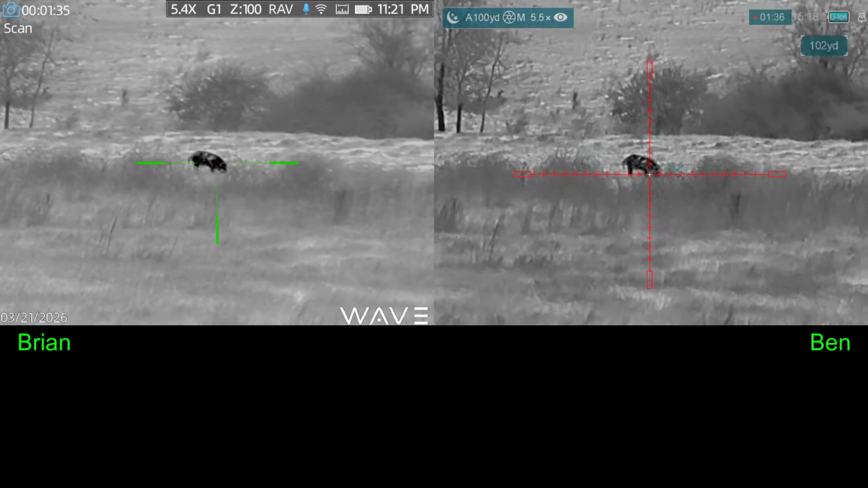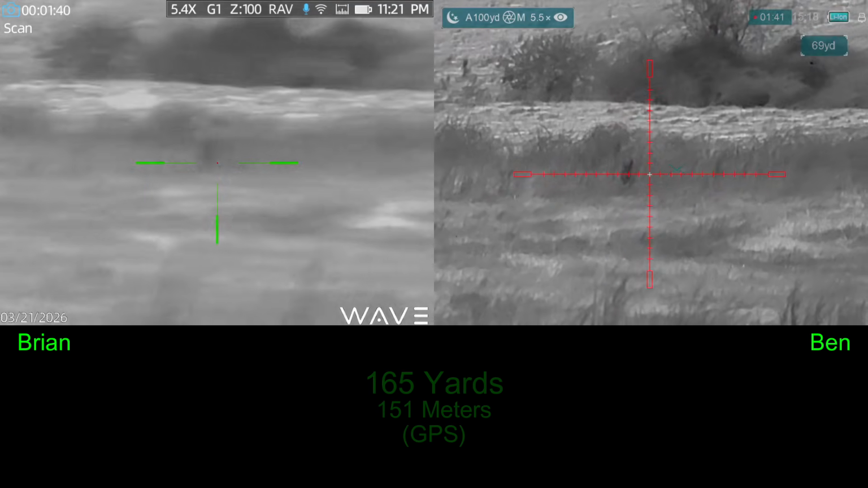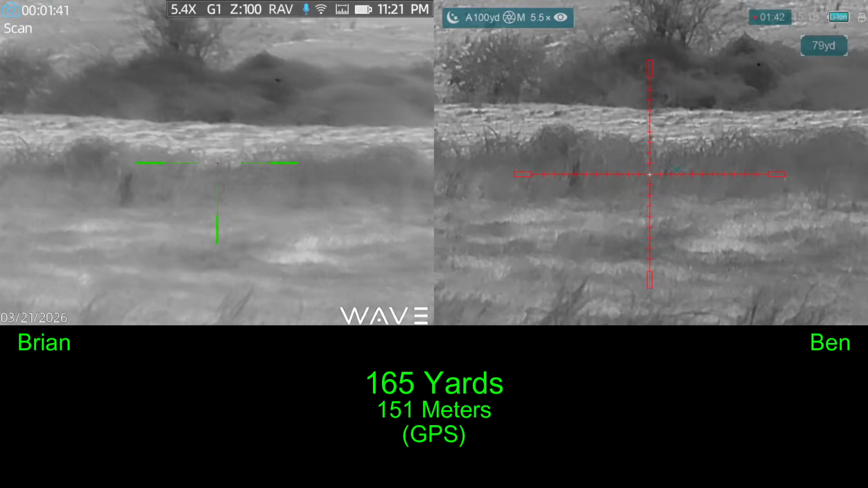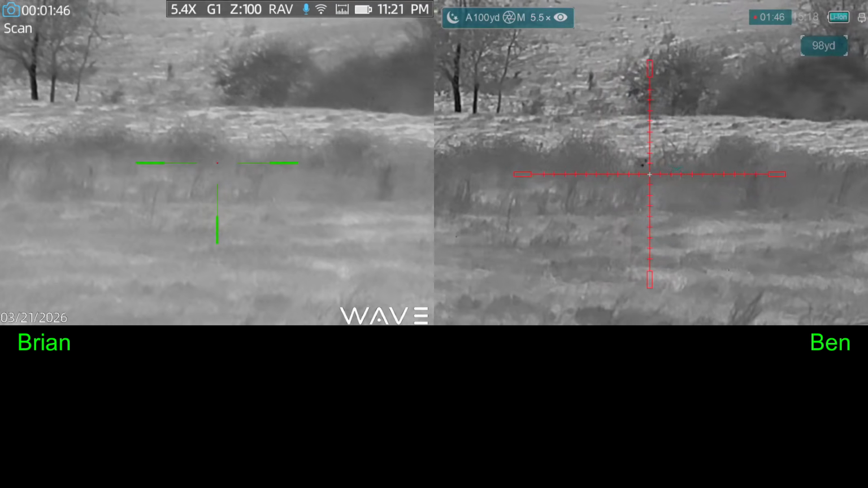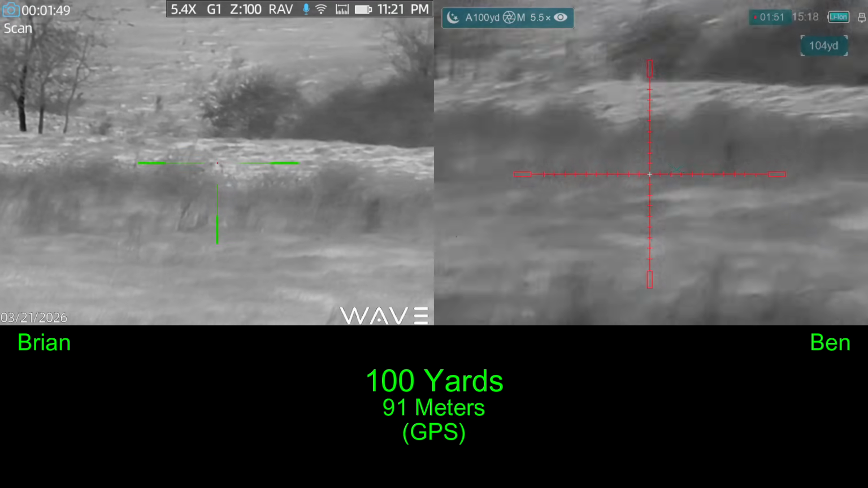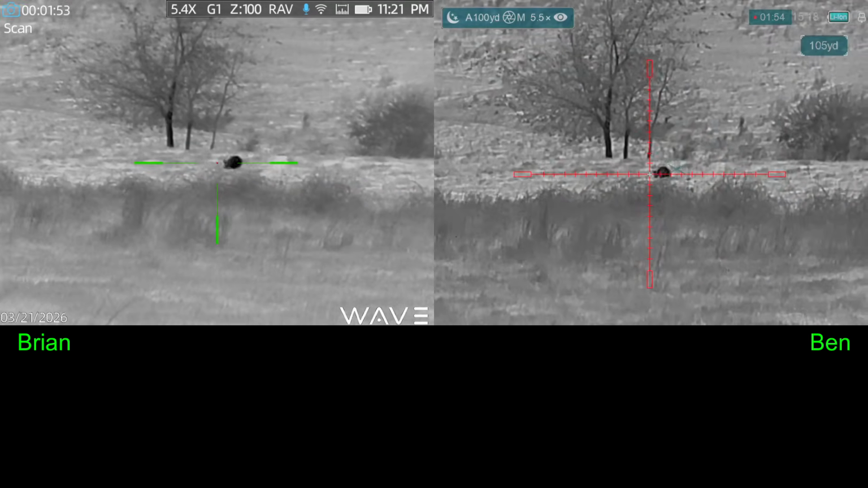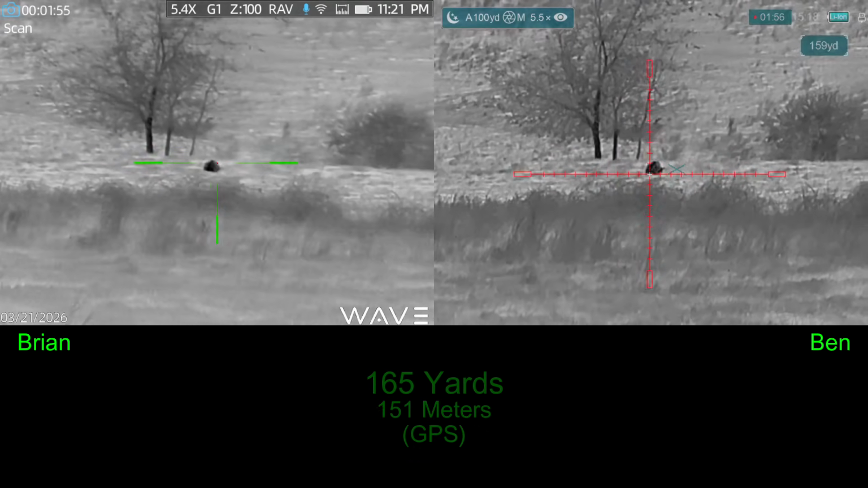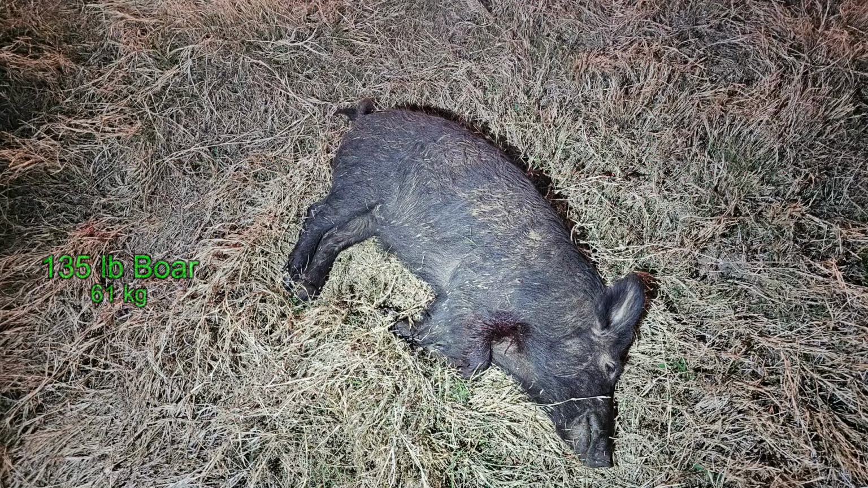Shoot ready? Shoot ready. 3, 2, 1. We both connected, and the boar has two broken shoulders at this point. And much to our surprise, there you go. This boar managed to hop 65 yards on two broken shoulders, coming in at 135 pounds.